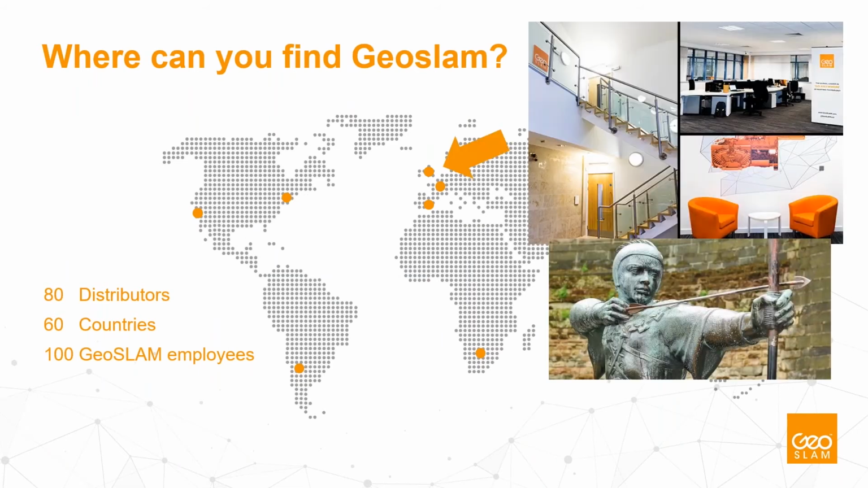So where can you find GeoSLAM? The headquarters is near the city of Robin Hood, so near Nottingham, where Sherwood Forest is. So the contemporary Robin Hoods are now our chief engineers sitting in the office, but we are a worldwide company. All over, we have about 100 employees working in different corners of the world.